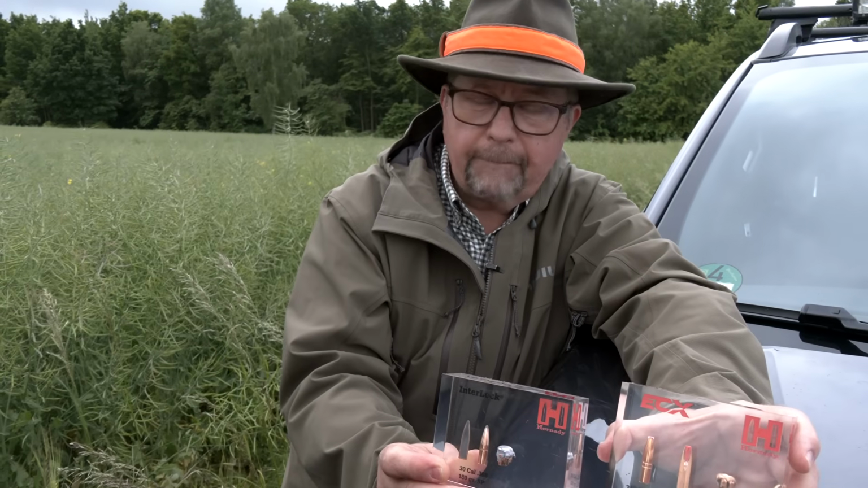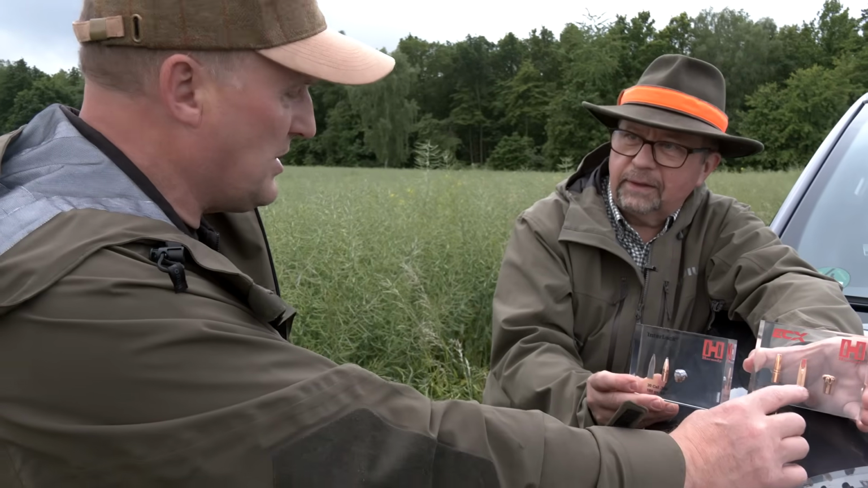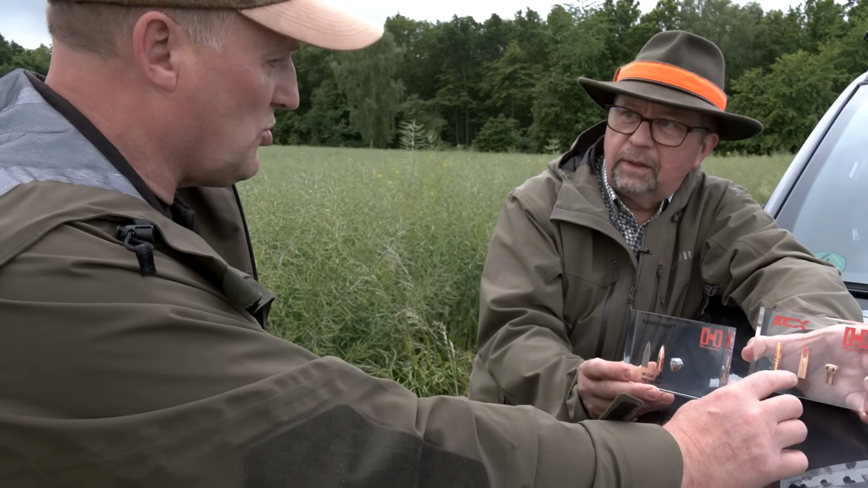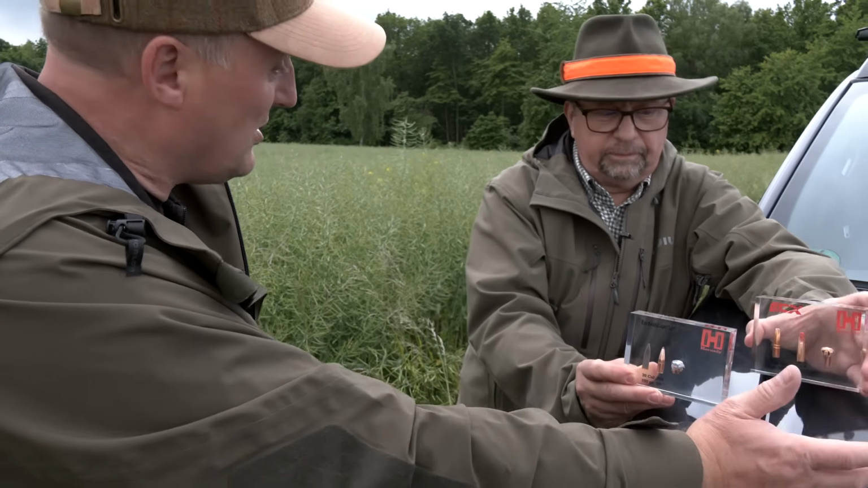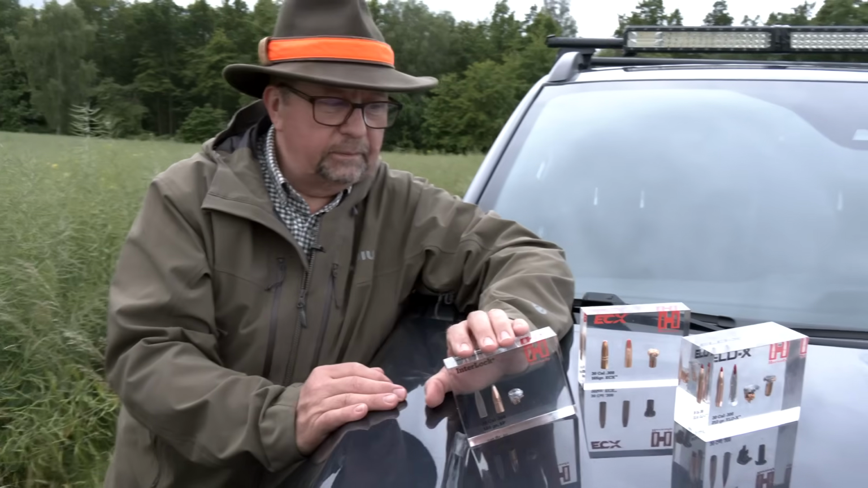So if someone wants the same performance, that is a proper non-lead alternative to lead. Certainly this one, we tried this year in the Highlands, and we shot a lot of sika and red deer with the ECX bullet. I was immediately really impressed with a good solid blood trail and the knockdown. Sika deer, as you know, are quite hard to stop, and the ECX worked really well for that. So that's become one of our go-to favorites.